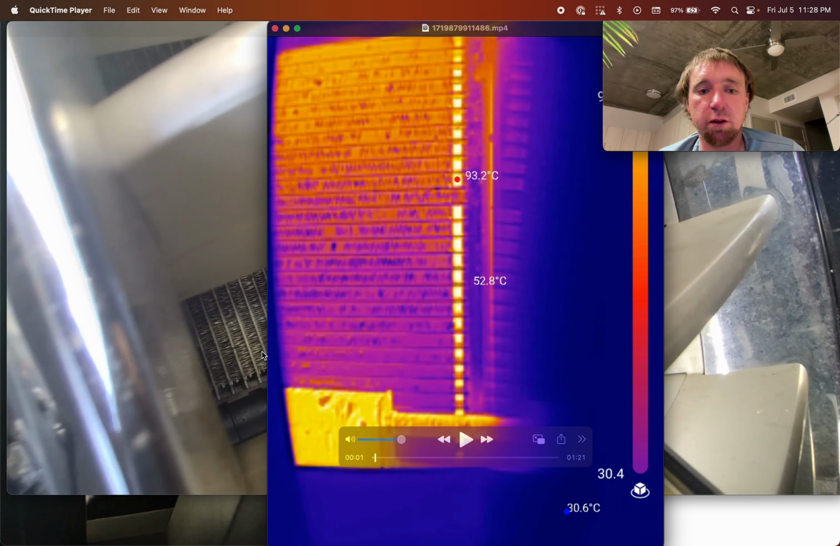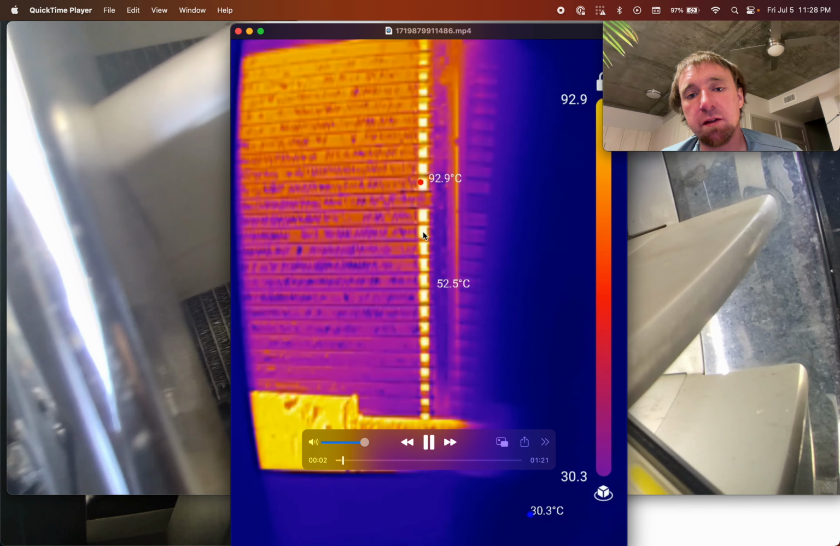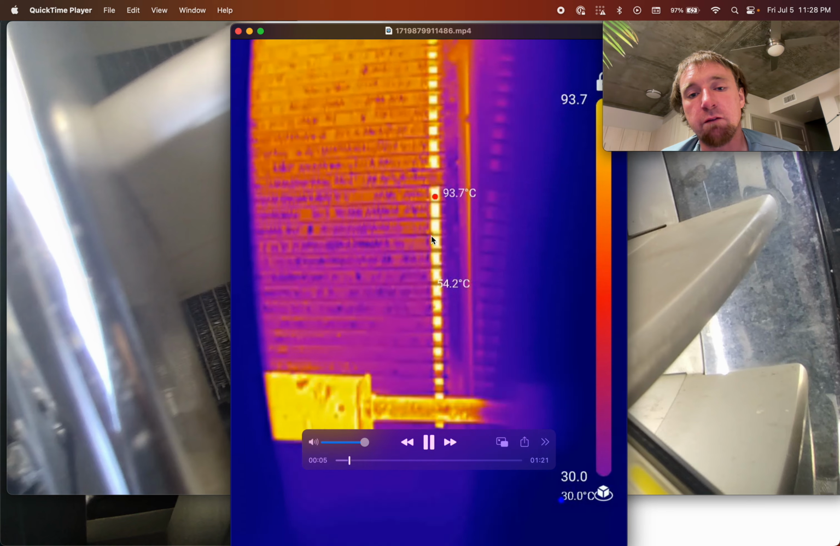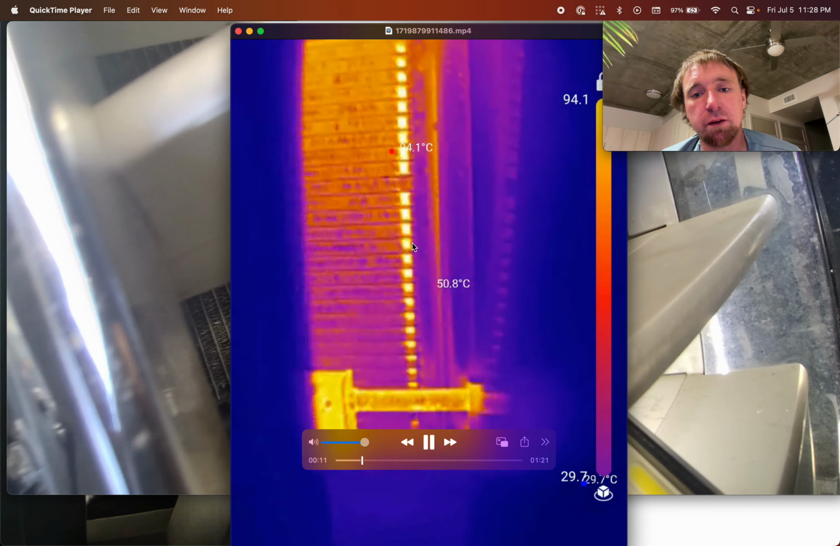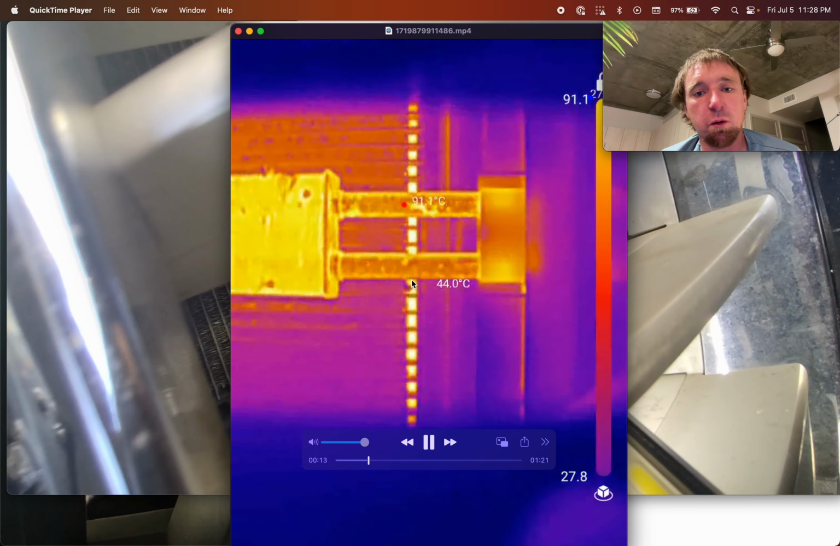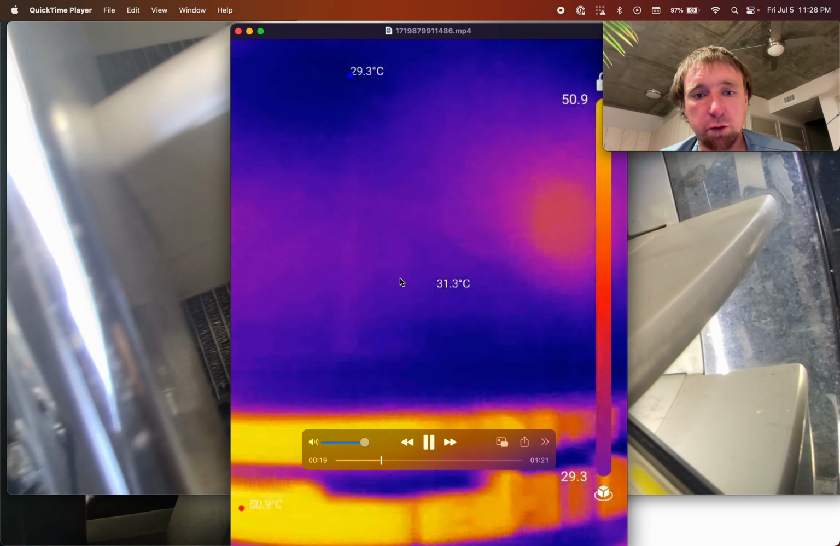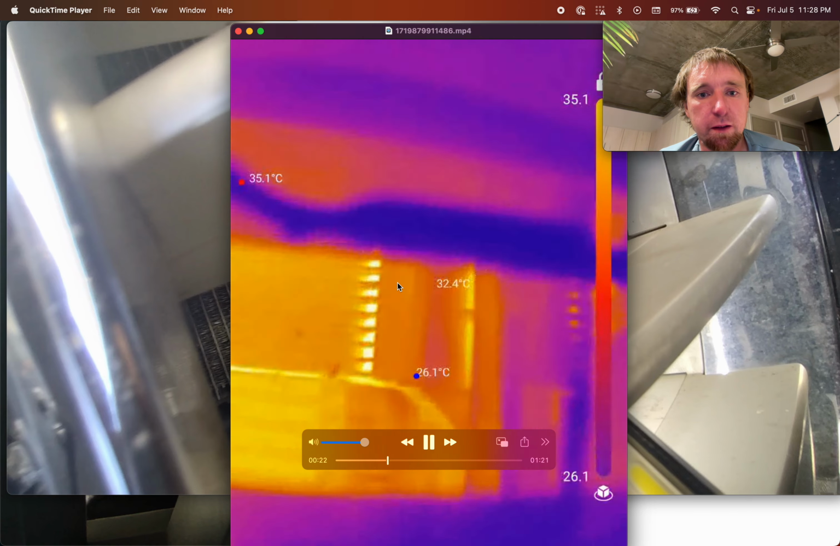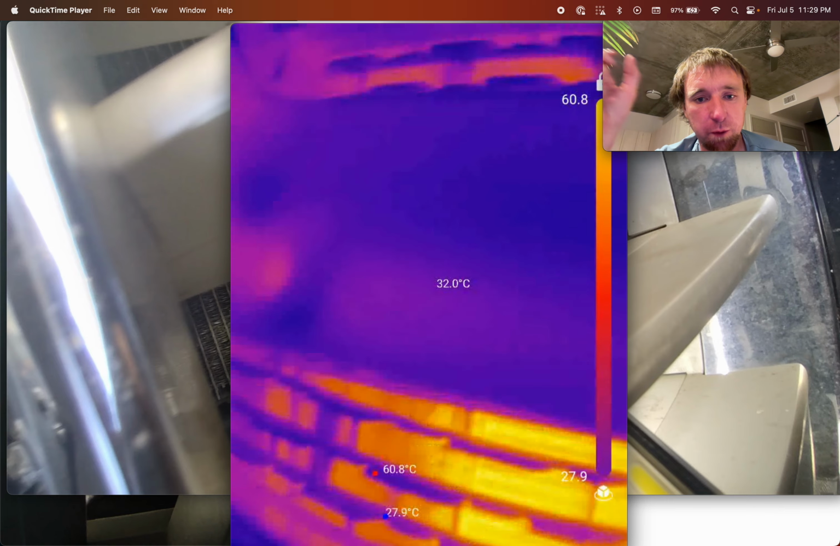So this is now a video taken from the front. We can see here, this is the power steering cooler. That's at the very front, then the AC condenser, and then behind that in yellow is the radiator. And now I'm playing that, but you can basically already see that the radiator is actually very hot, and it's consistently at around 95 degrees Celsius, and there seem to be no cold spots whatsoever across the whole vertical extent there.